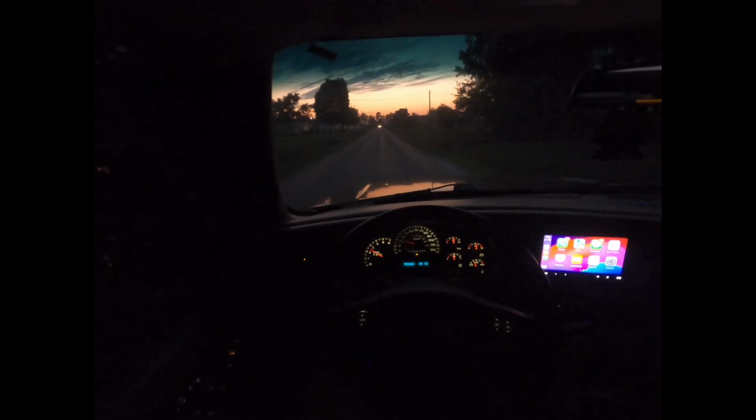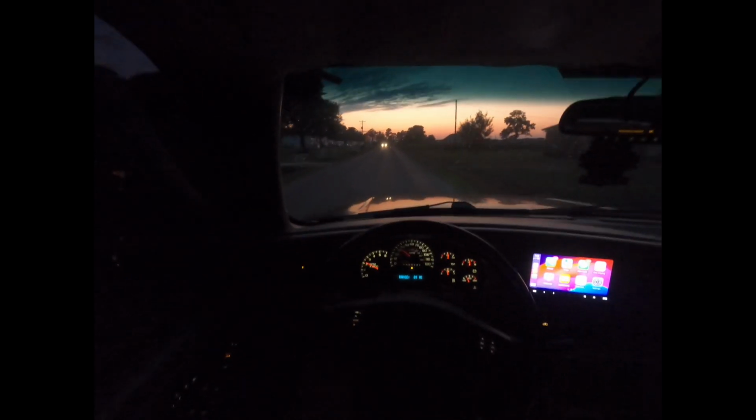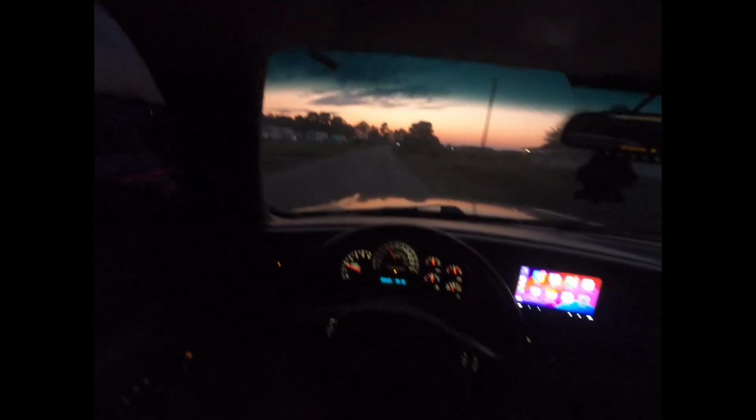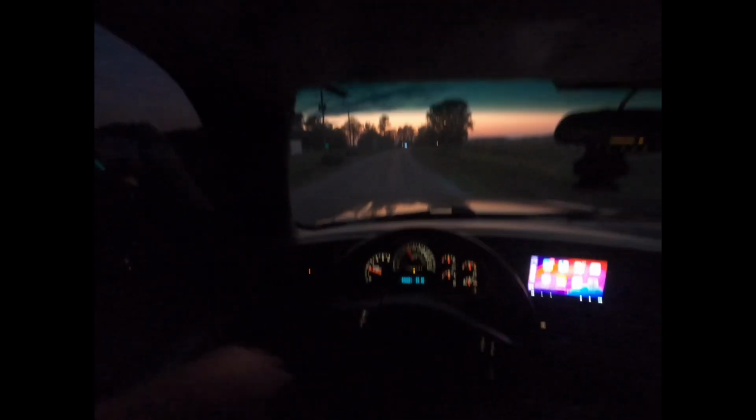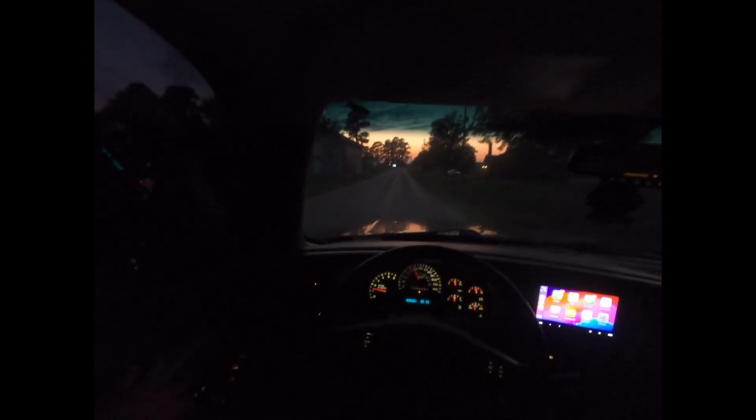I'll roll the back glass down, that way y'all can hear this thing when I leave out of here. Come on, truck. And it is darker than what it is outside, and that's just because the windshield's tinted. Let's go ahead and roll that up, because if not, we're gonna get our ears rattled by that exhaust, because it is stupid loud. Like I said, I want to get the exhaust switched out.